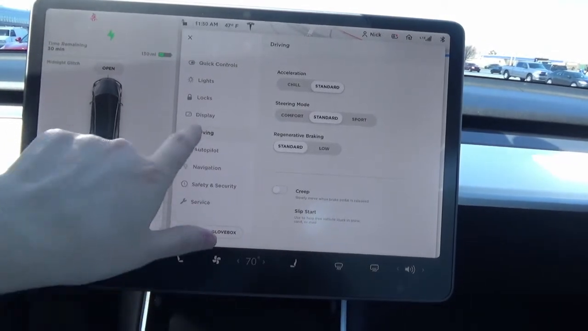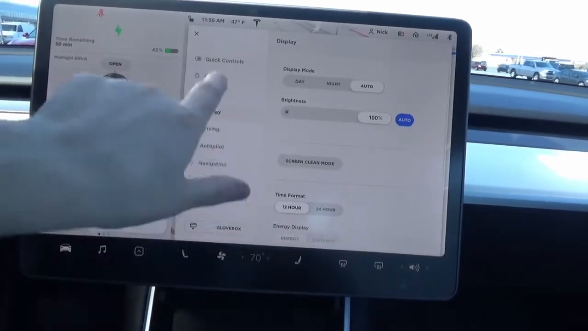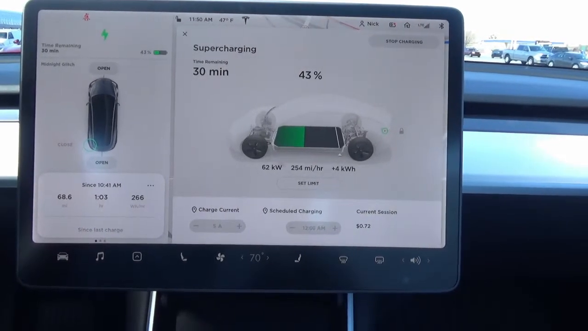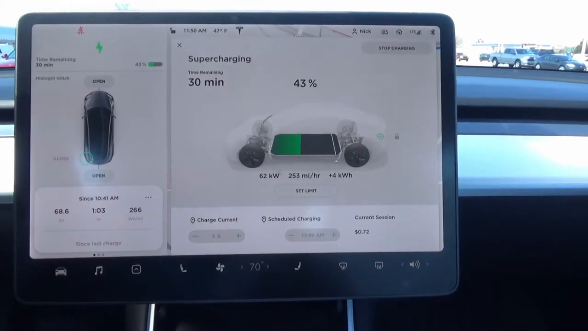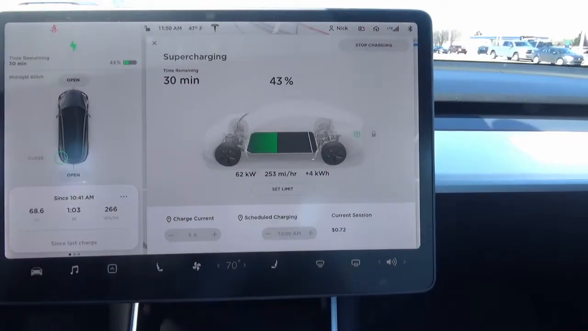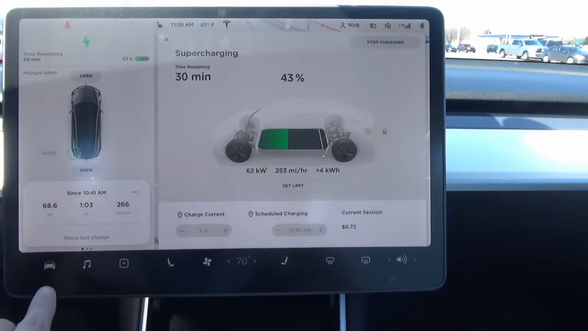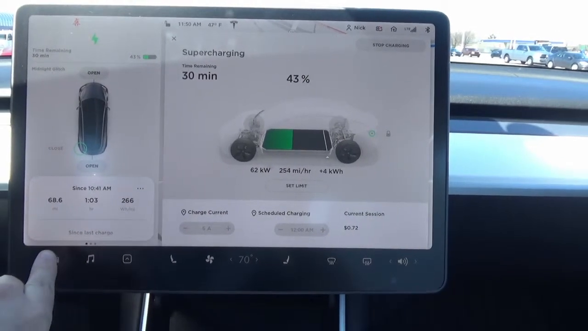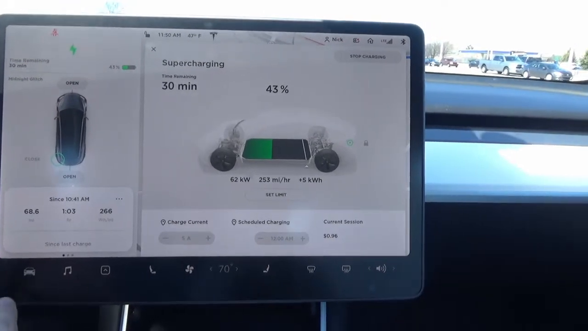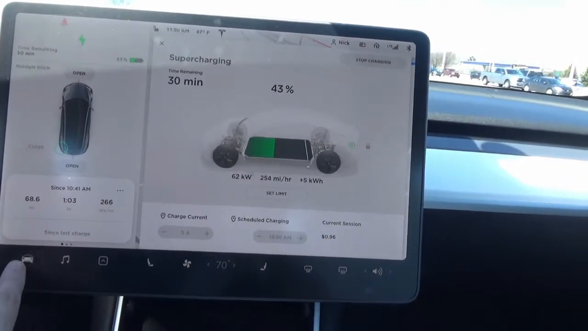I mean, I'm at 43%. I mean, I've added 4 kilowatt. I don't know. Maybe it's assuming I'm just gonna charge up enough just to get home based on the navigation, but I doubt it.